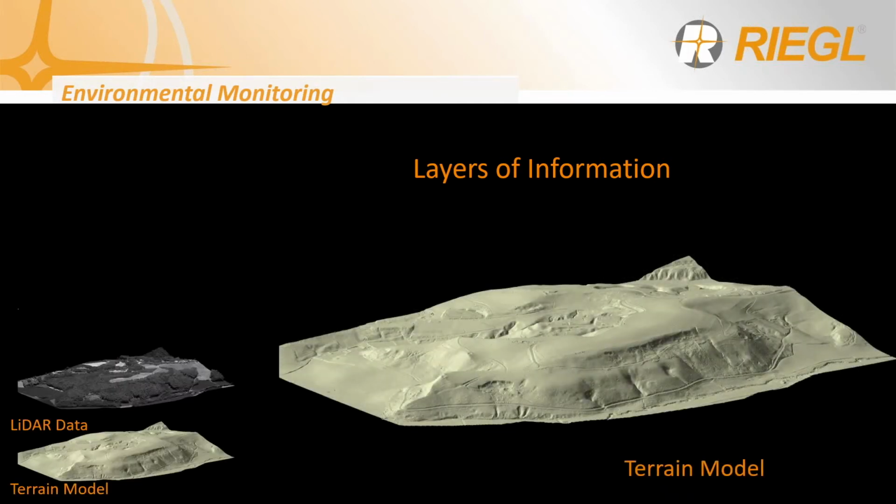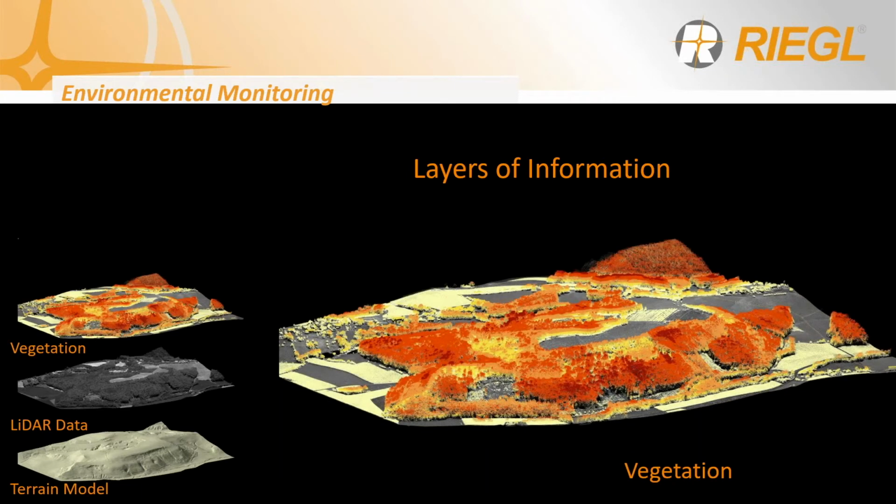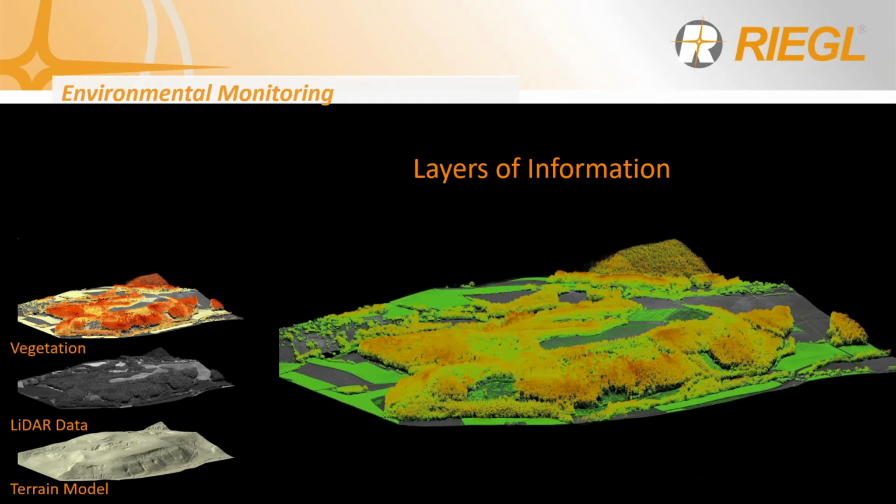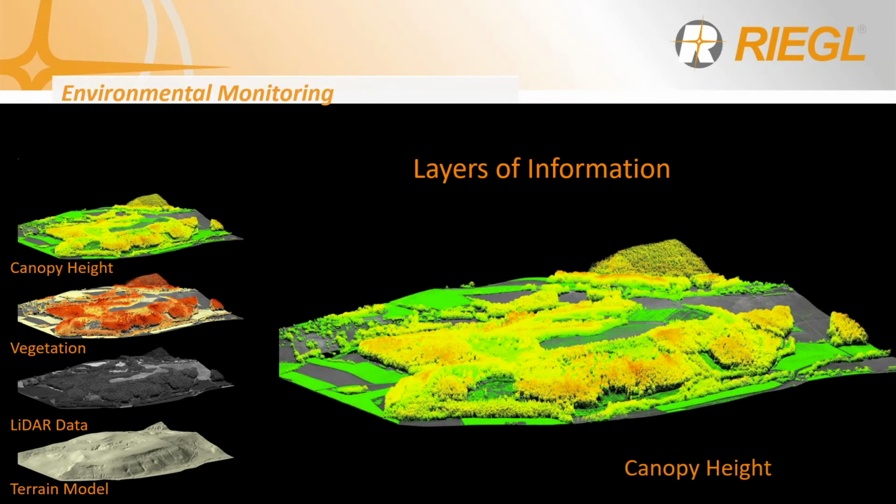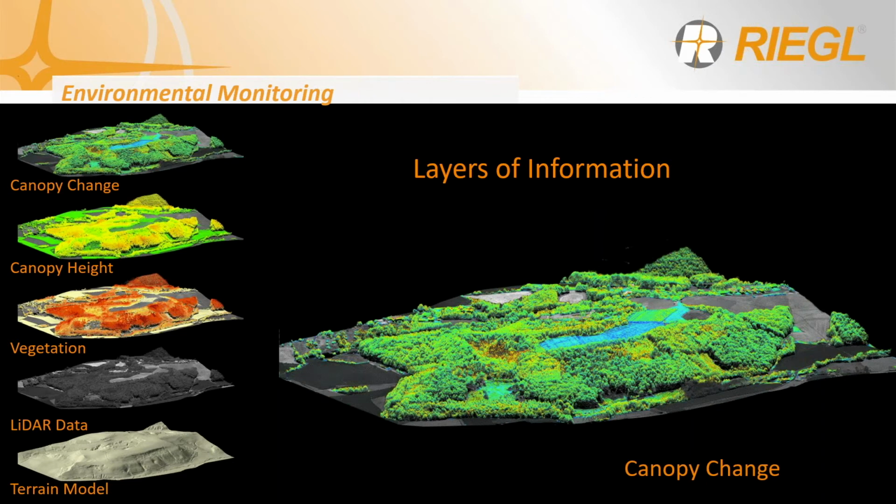Users can create terrain models from the LiDAR data point cloud. Vegetation can also be highlighted for volumetric calculations, and canopy heights can be identified as well. With a baseline for canopy heights, data sets captured on different dates can be compared, and canopy height changes can be identified as well. All of this information can be exported into 3D modeling software, e.g. Autodesk MicroStation or Esri's ArcGIS via RIEGL's RiMAP web app.